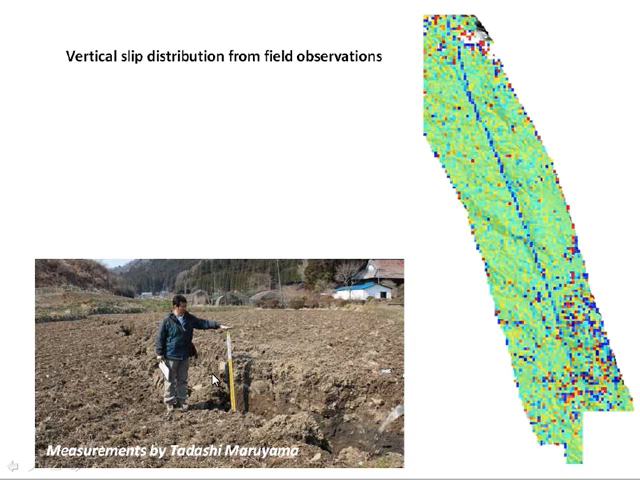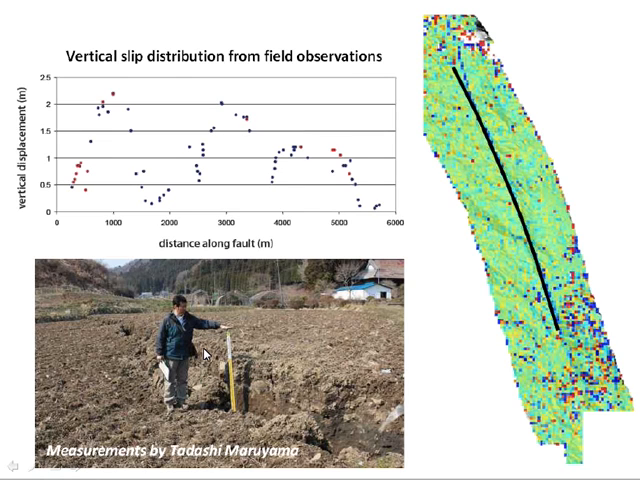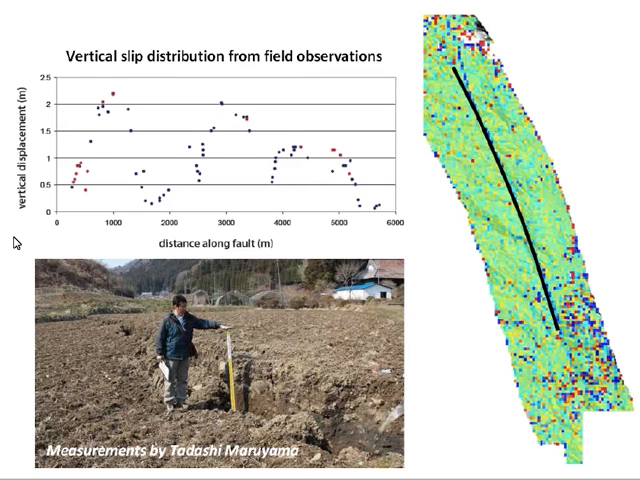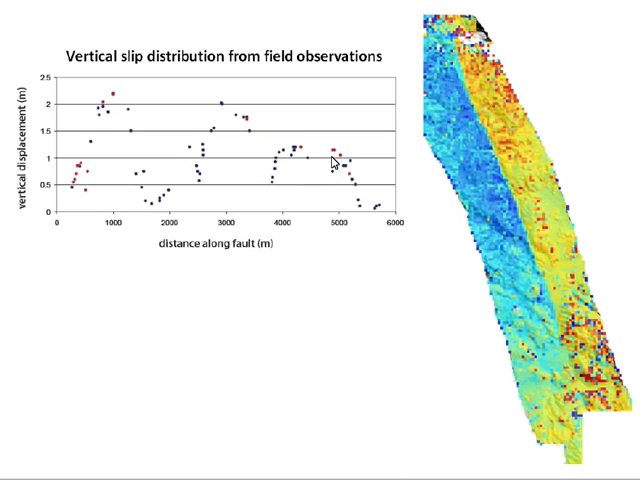So this is Tadashi, our colleague in Japan, measuring in the field. This is how we traditionally measure slip distributions along earthquakes, either by hand or with surveying equipment. So blue dots are hand measurements, red dots are measurements made with terrestrial lidar, I think. And this map is from north to south along that surface rupture. And you can see the amount of vertical displacement across the fault is going up and down and up and down and up again.